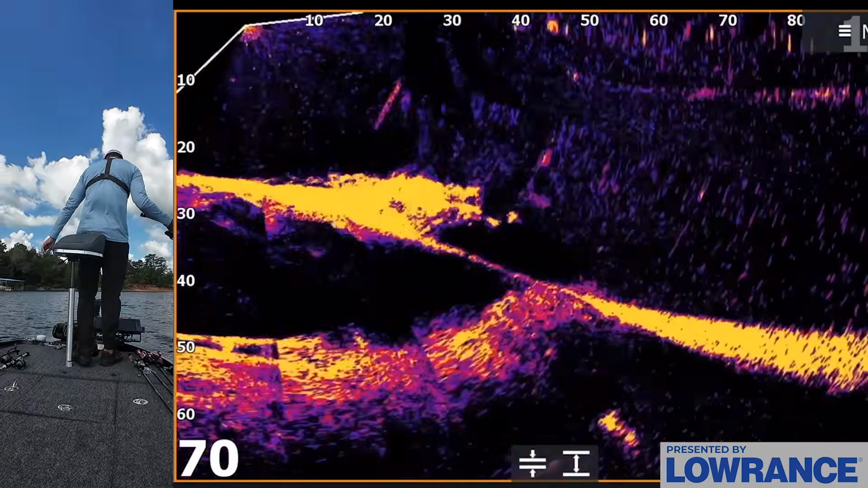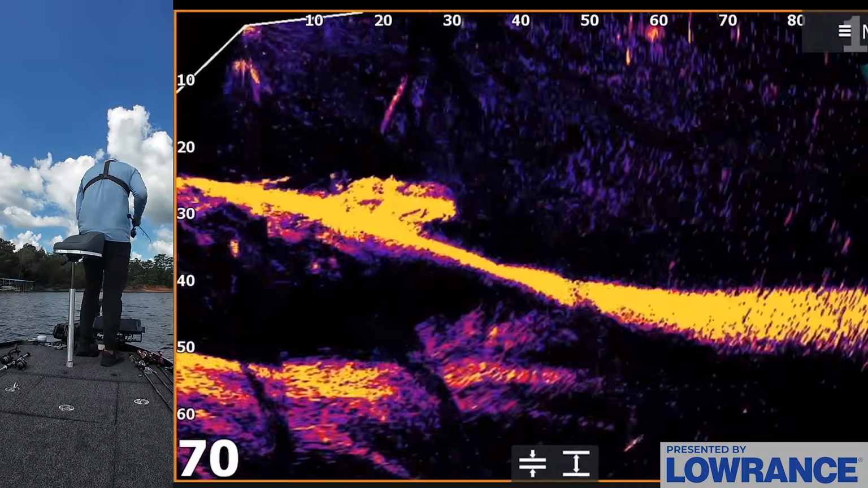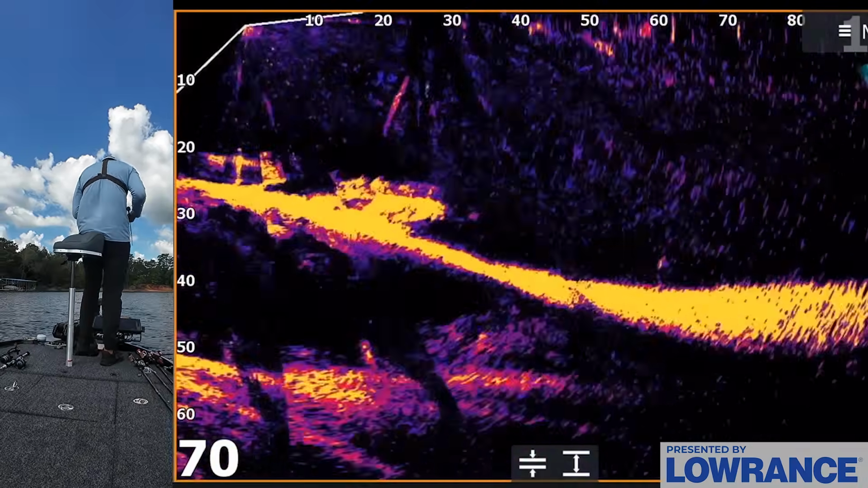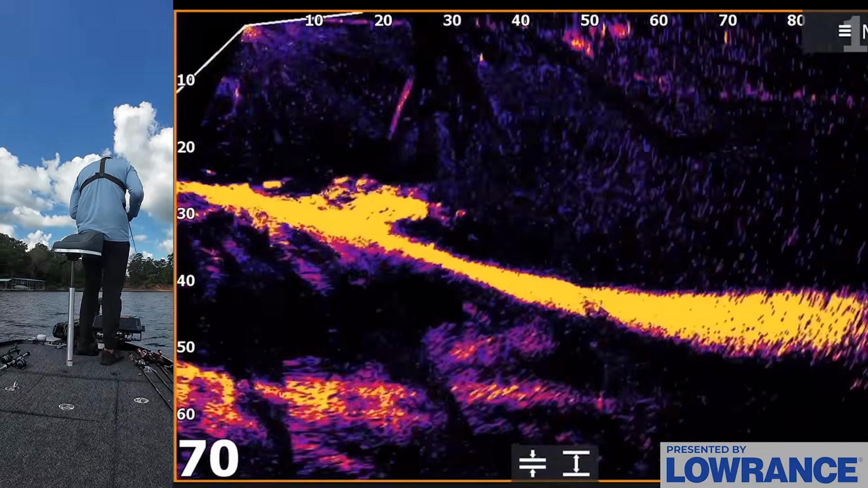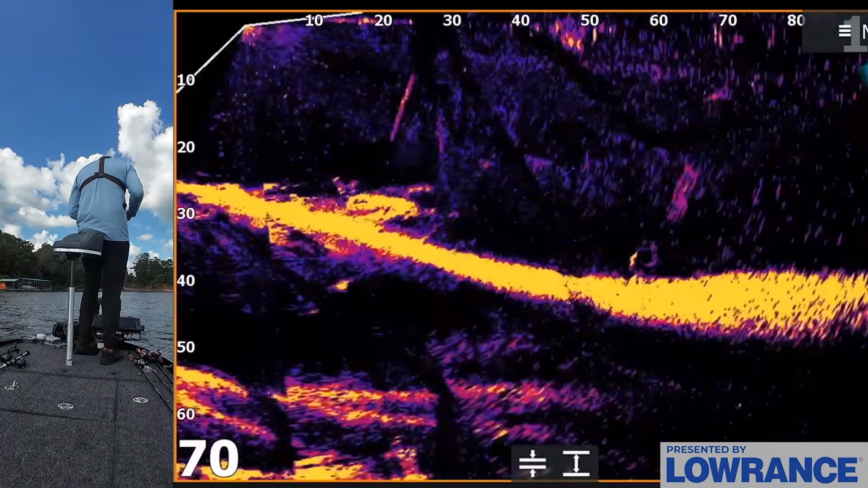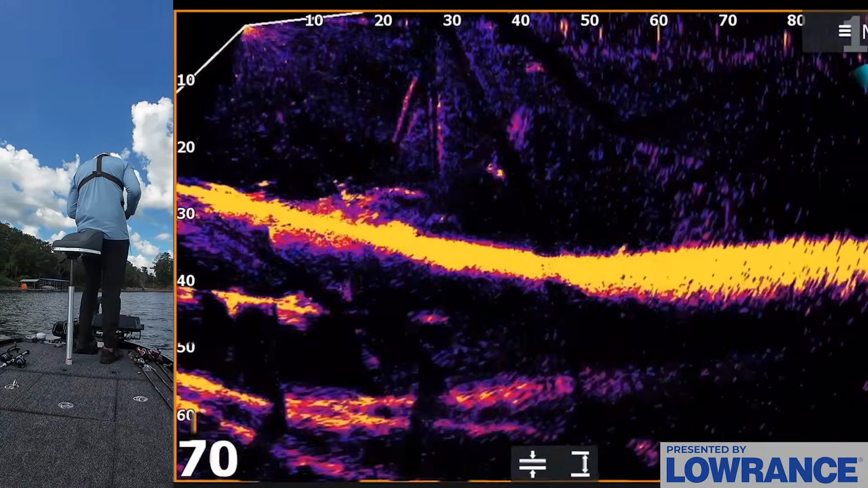I don't know, I'm just going to keep fishing this, I guess, because this is a lot of fun. Can you get that bait down there? You can see they're all chilling on the backside of this rock pile. That bait sink down there at 30. Maybe reeled it a little bit too aggressive.